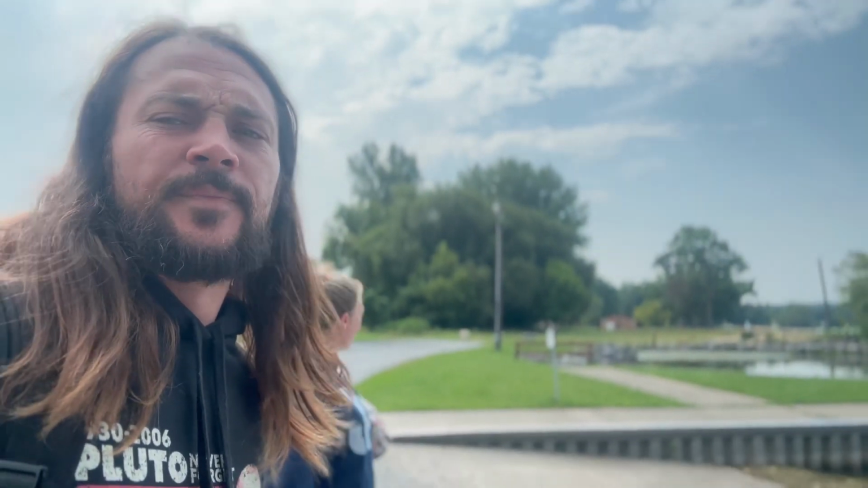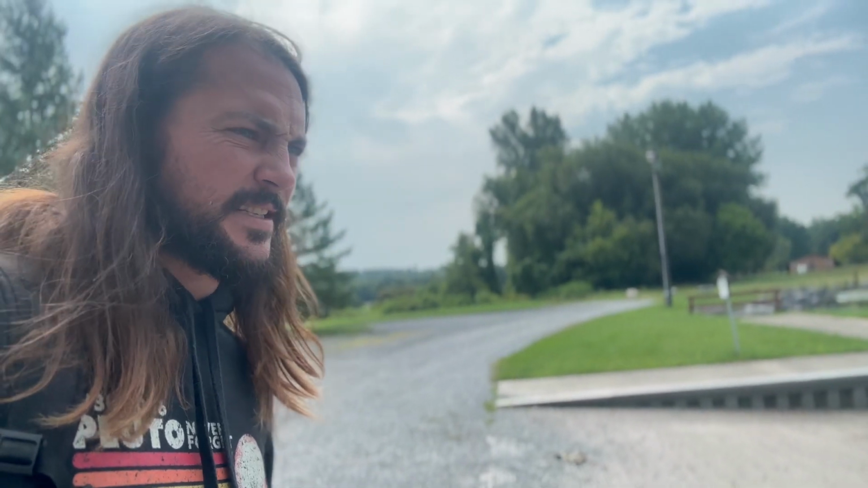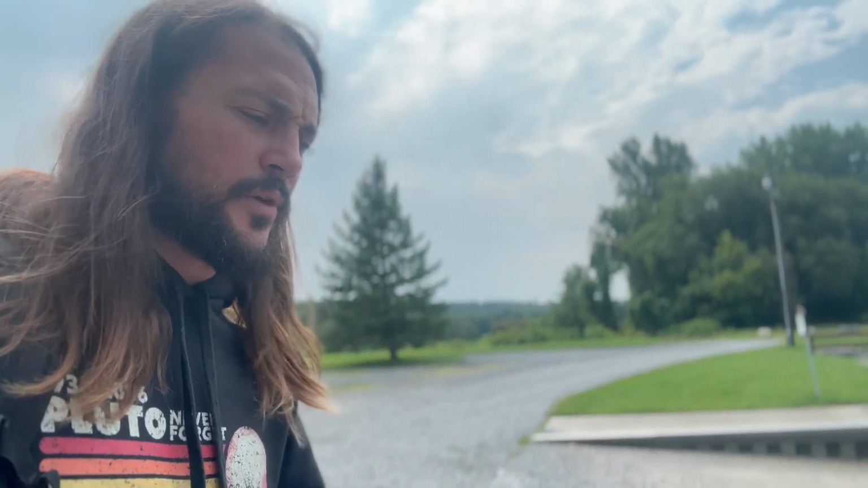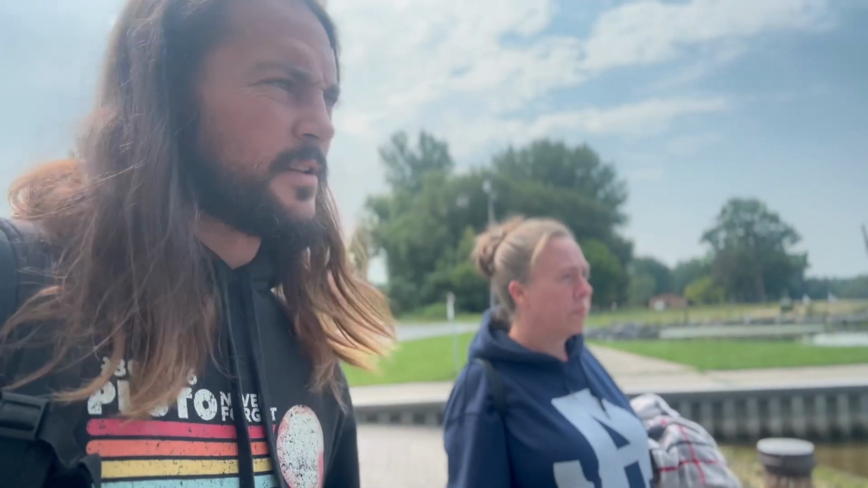So we got a pretty easy drive up and around the corner. We're going to be going up to the Dexter area to check the mouth of the Black River. That's the first part of today. After that, hopefully we have plenty of time to get down to Mexico and check out that area and Oswego.